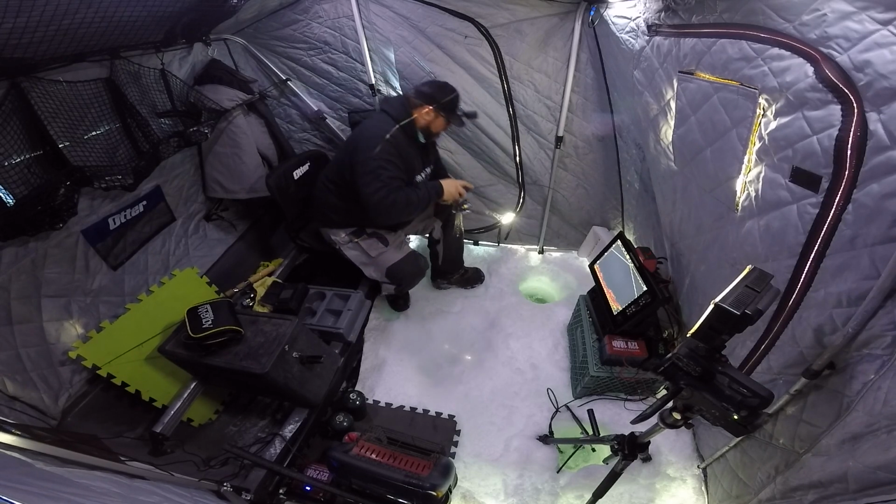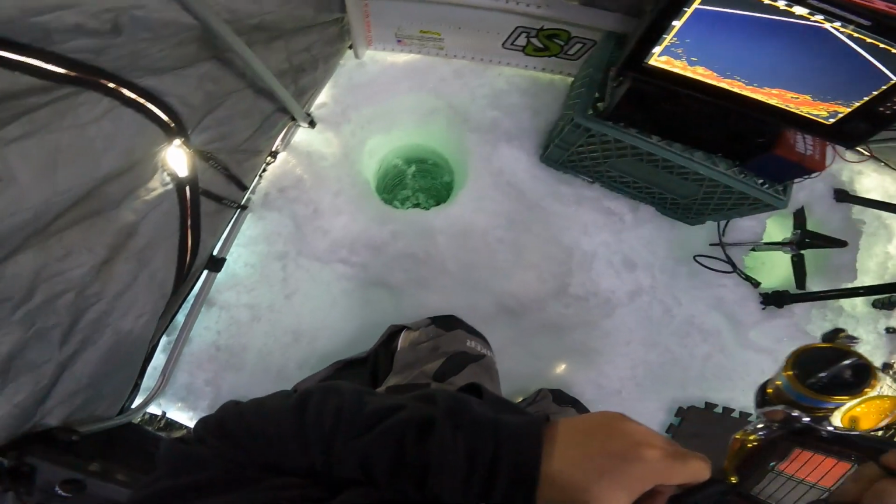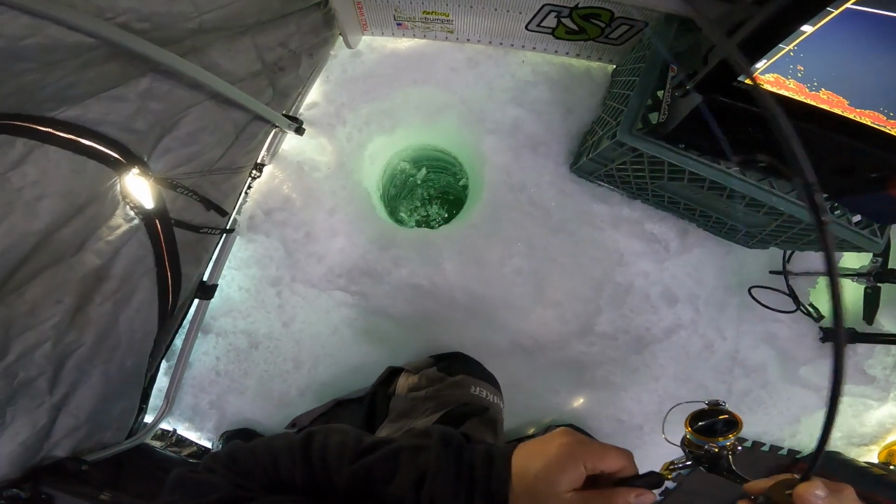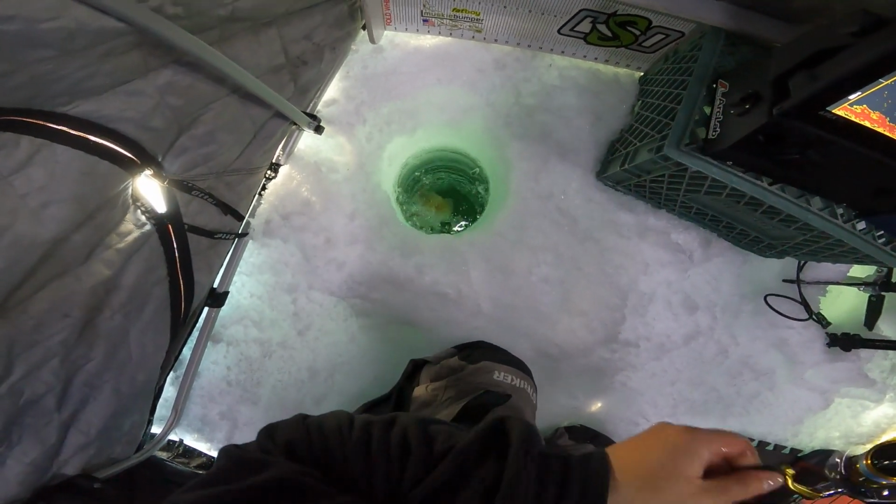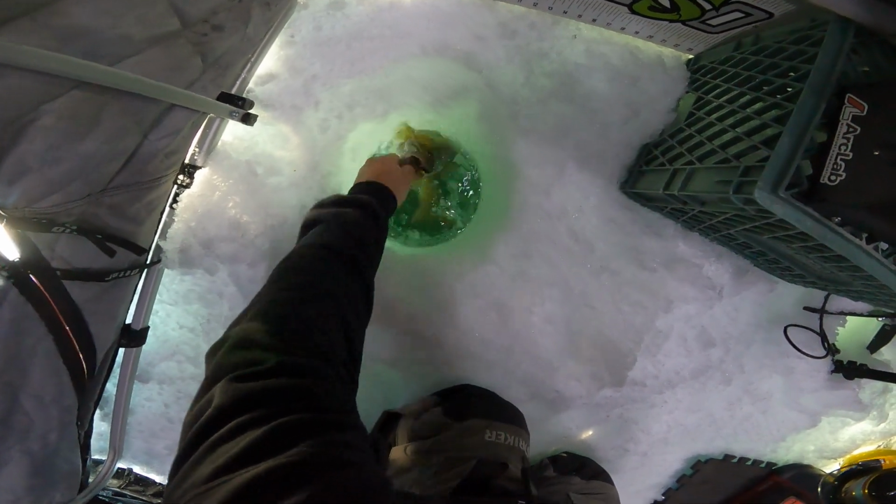It's right below the hole right now. Drop down and hopefully not knock them off. Barbless hooks tend to knock off at the bottom of the hole quite often. There's lots of ice up here. Gotta get this hole cleaned out. It looks like a nice one. Oh yeah, that's a good one. Not as big as the first one maybe, but still nice.